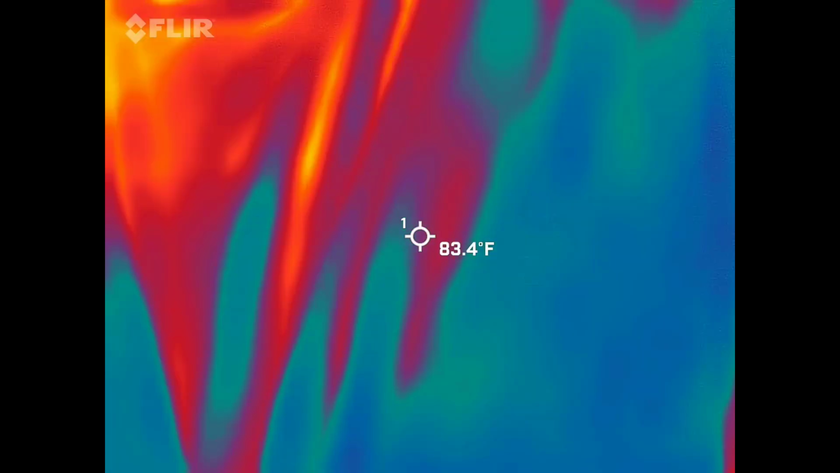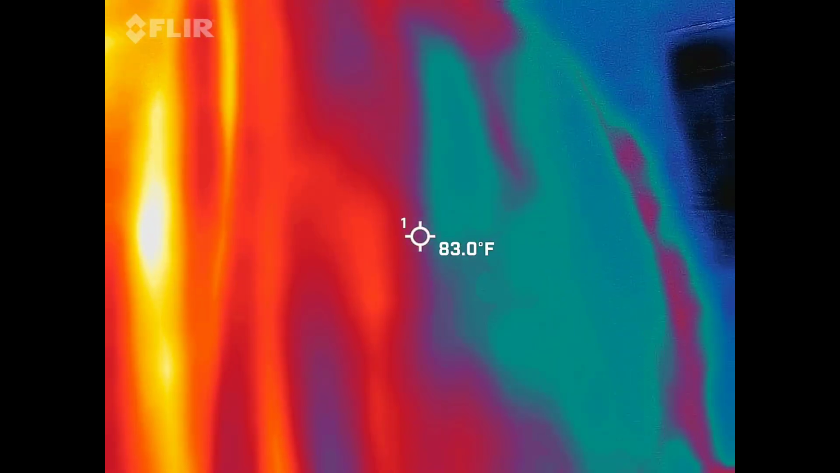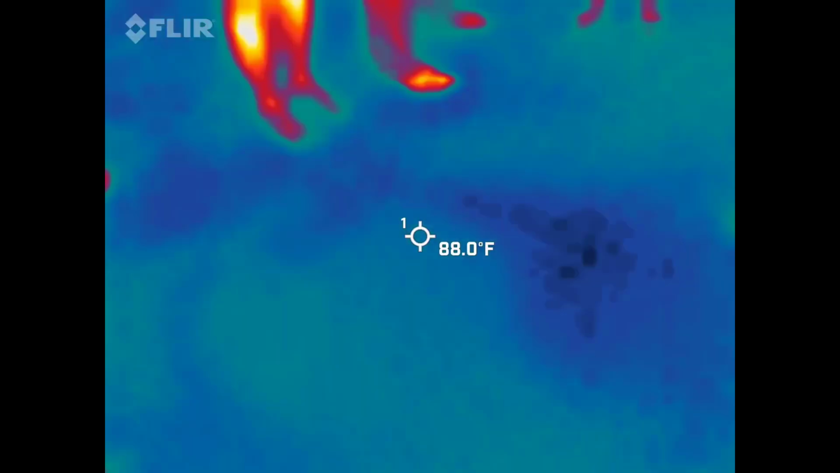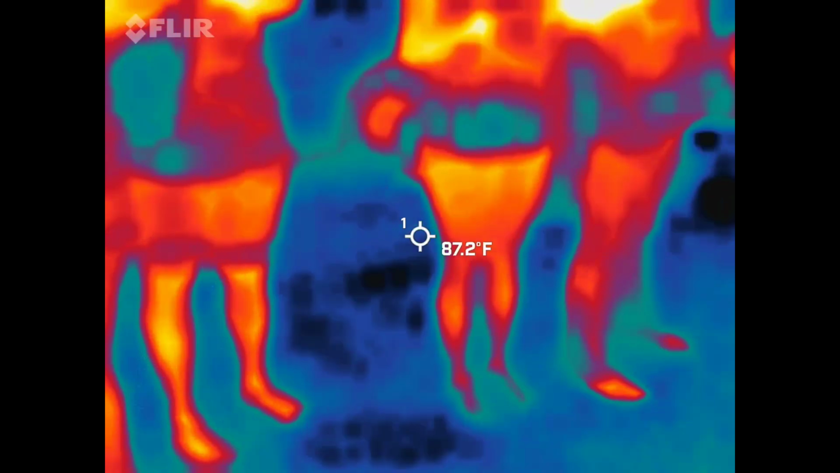So we're looking for those cold spots. They're going to be blue and black. So I'm looking for them to either take shape or to start moving on their own. When I say take shape, I know that there's quite a few vehicles in here tonight because it is Saturday. We're just going to do our best to stay away from the vehicles.